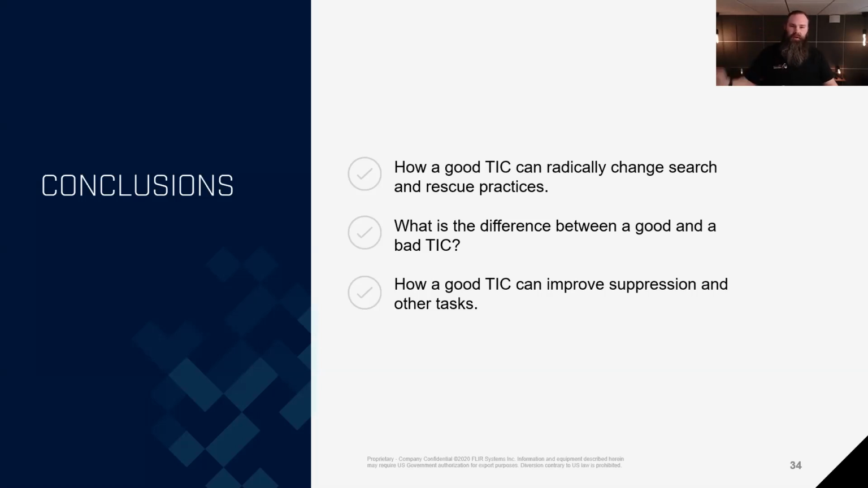Another third question is, how can a tick improve suppression of the fire? Again, it's the ability to guide my stream, know when I should start flowing water, and where, in which direction, and so on. I'm not saying that always works. You don't always have a clear image in your thermal imager where the heat is coming from. Sometimes you get so many particles you can't even see with your thermal imager. It doesn't change everything, but for most cases it's a radical game changer.